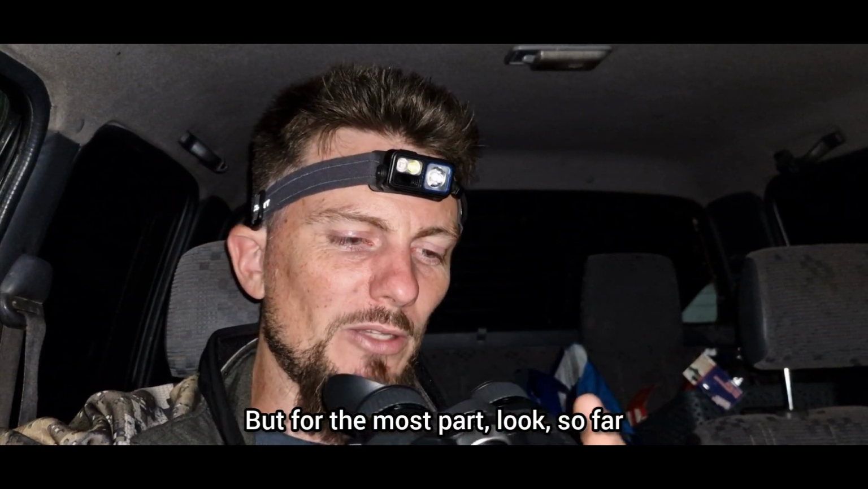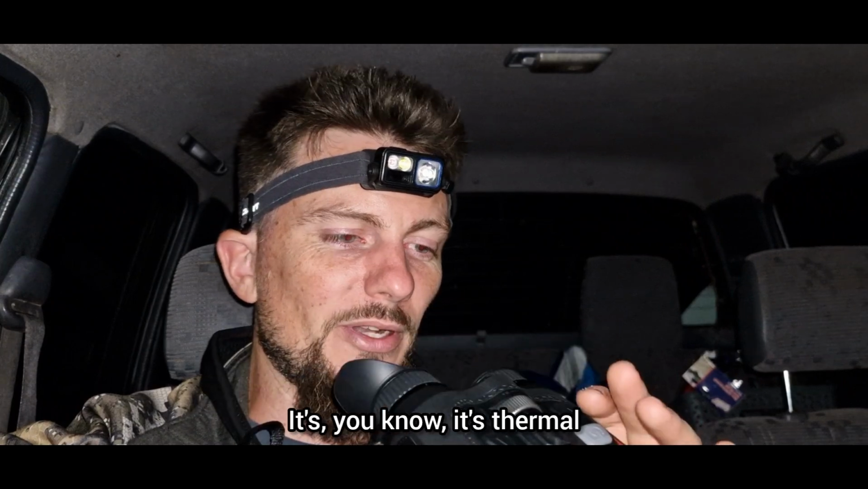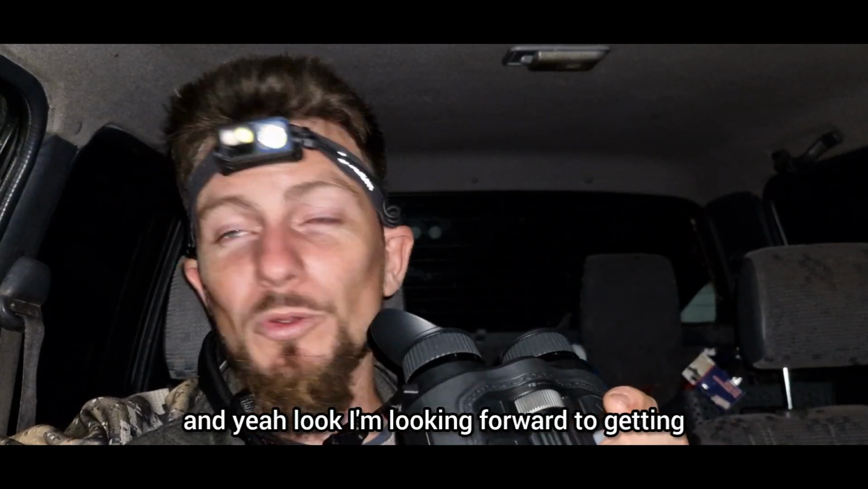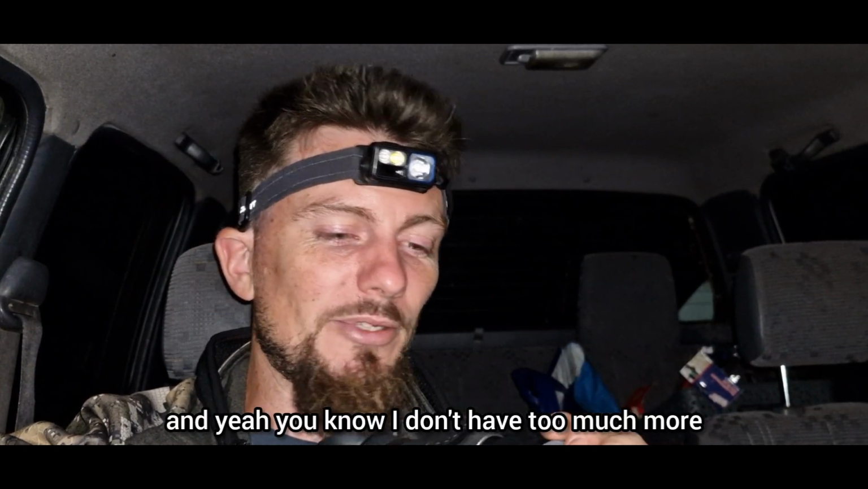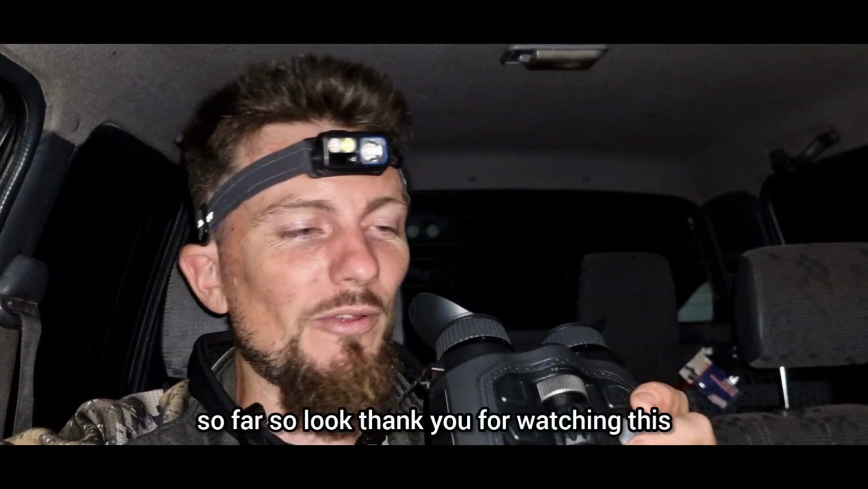But for the most part, look, so far, I'm very happy with the unit. It's thermal. I love thermal. It's just such a cool bit of gear. And yeah, look, I'm looking forward to getting out with it now. The laser rangefinder in it has been so handy. And yeah, I don't have too much more to say other than I'm pretty happy with them so far.